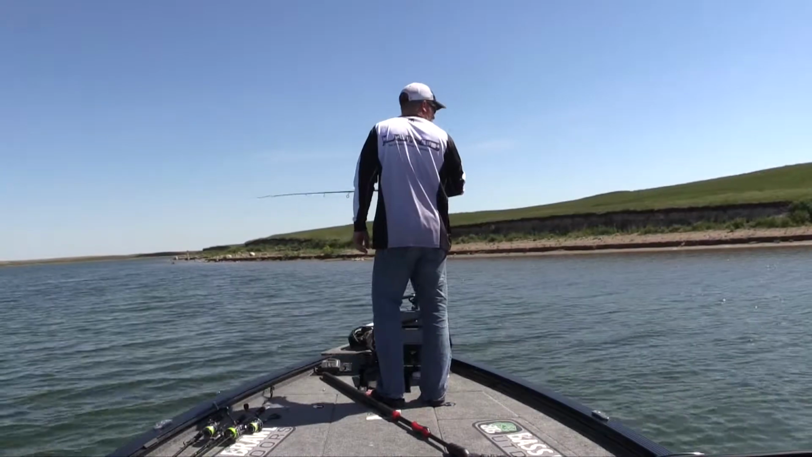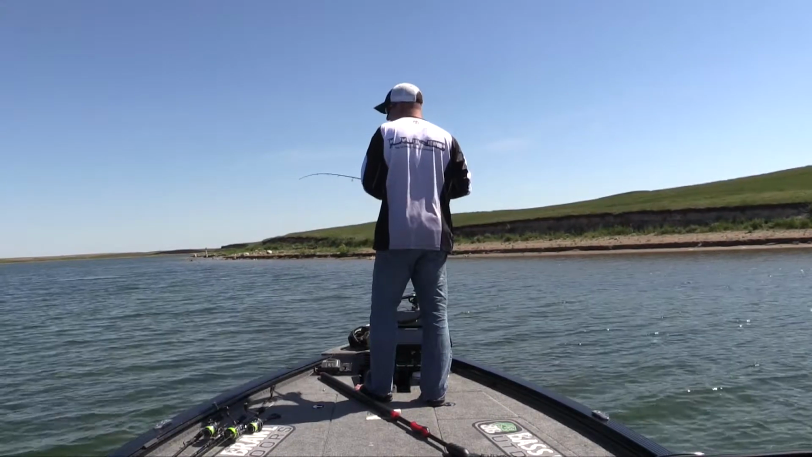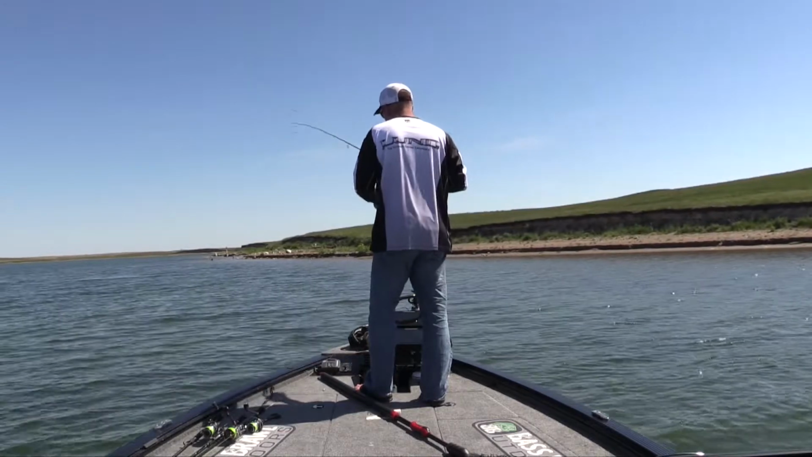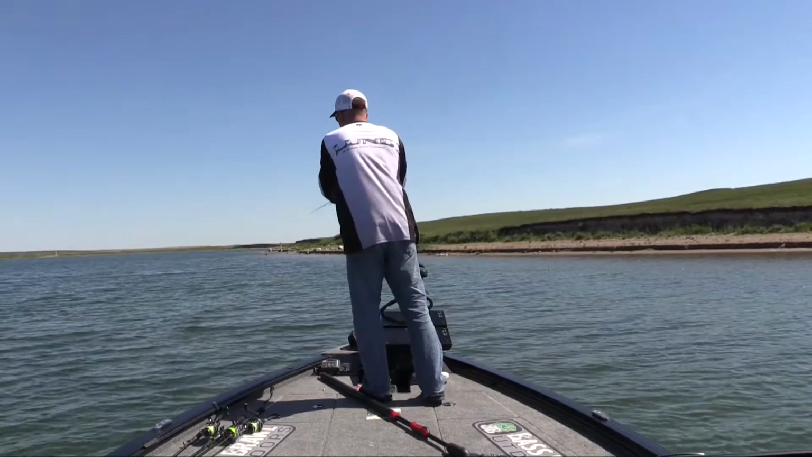And you always want to be watching with your eyes, because a lot of times smallmouth will just come up on the flat and start swimming around. Sometimes you'll see them come from bed to bed, just cruising across the flat.